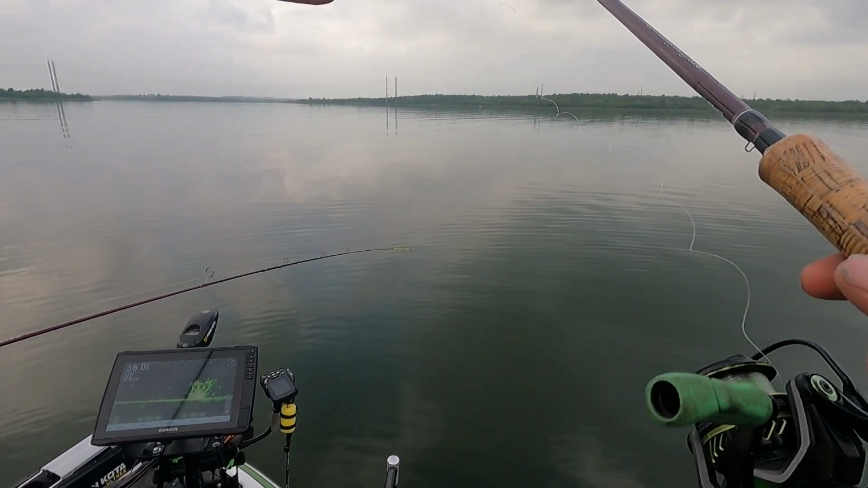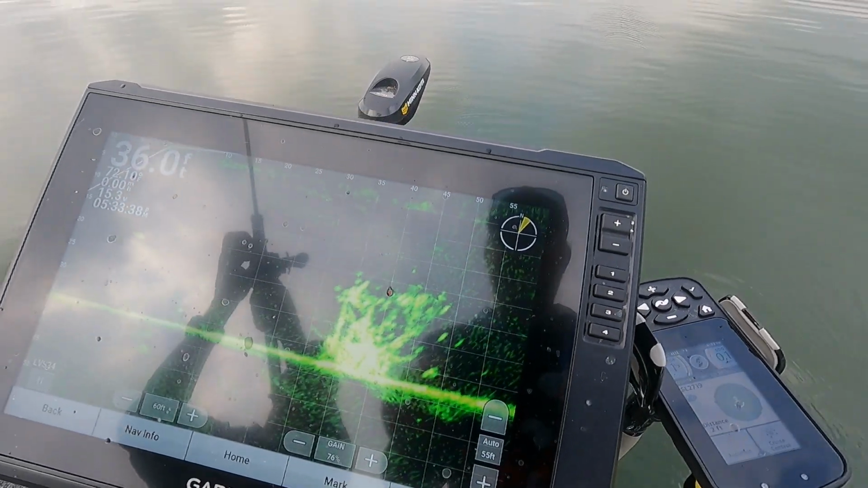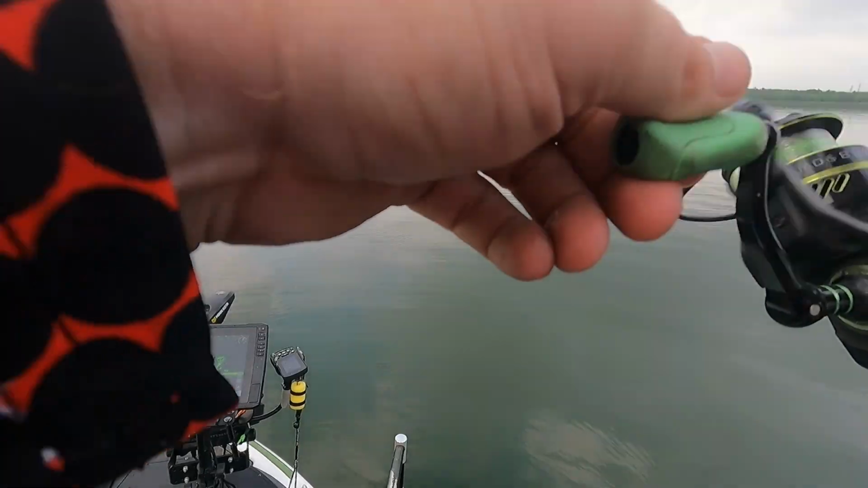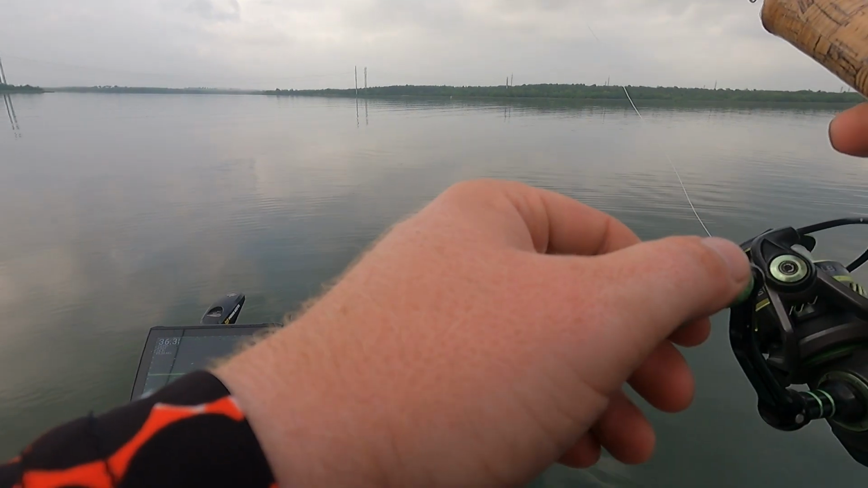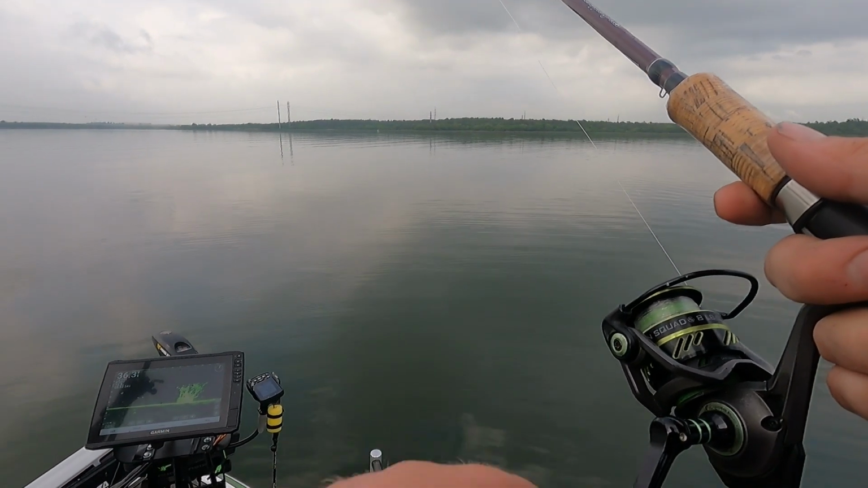So what I'm doing is I'm casting to about 50 feet. You can see my jig falling right there. So I cast to about 50 feet and then I bring it through the pile. Sometimes I go above the pile, sometimes I go right through the middle of them. It really just depends on how I'm feeling that day. Honestly, today I'm just kind of letting it drift.